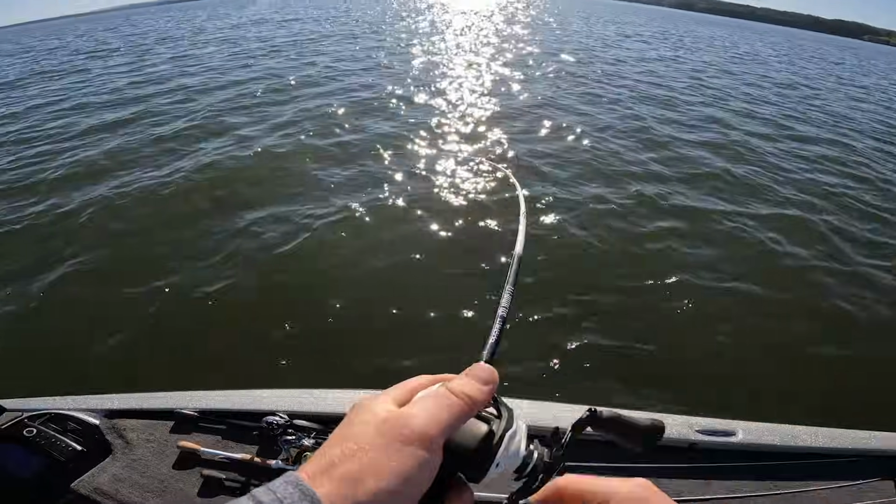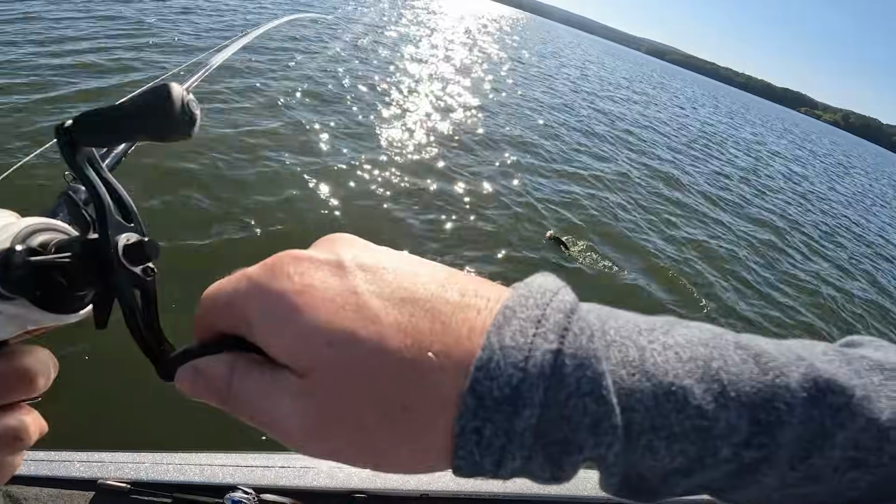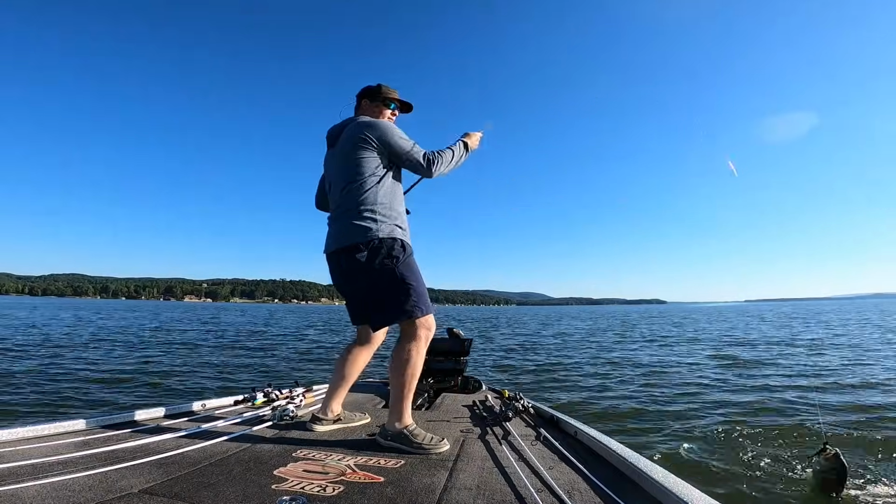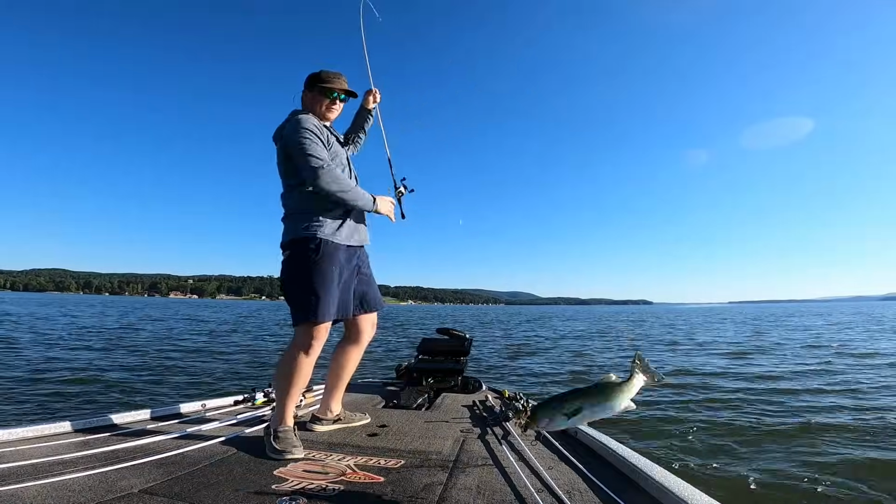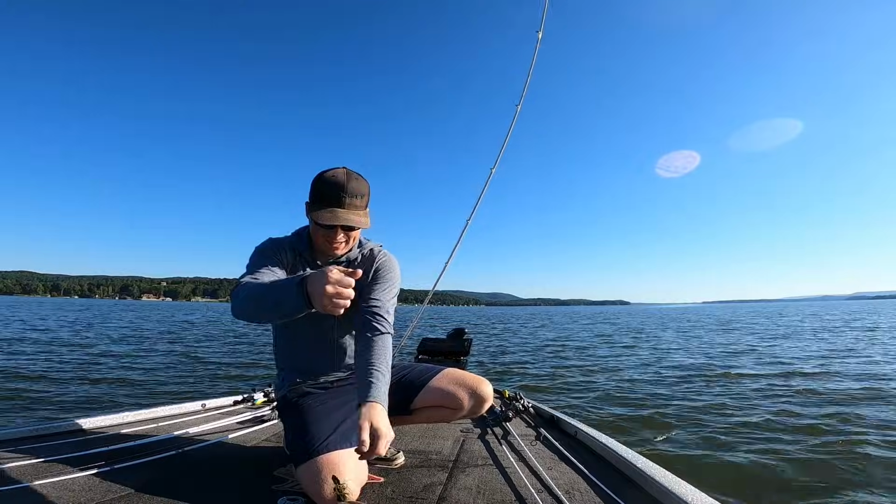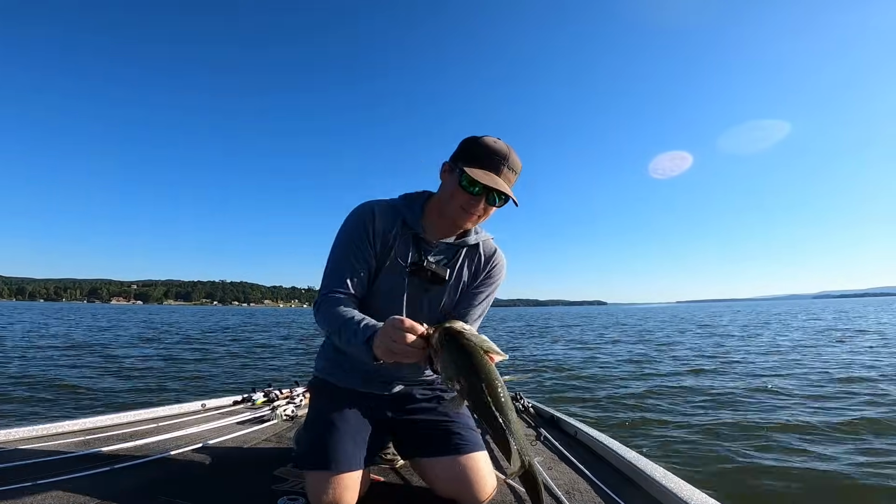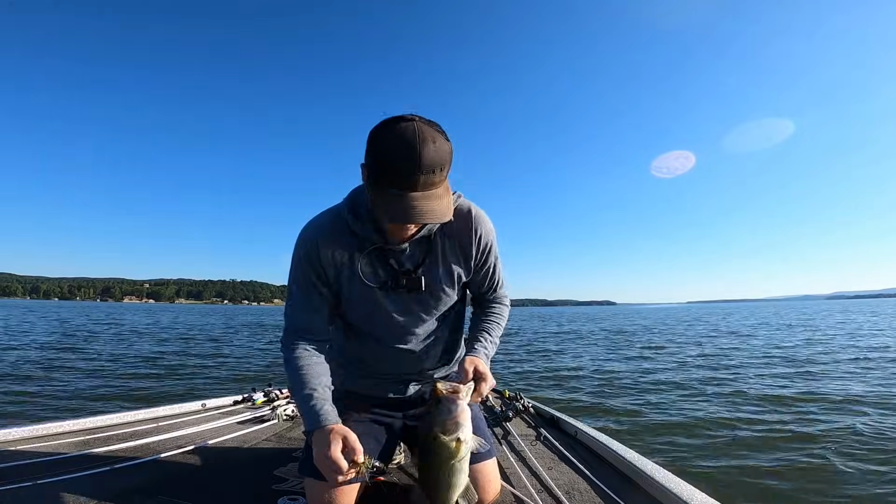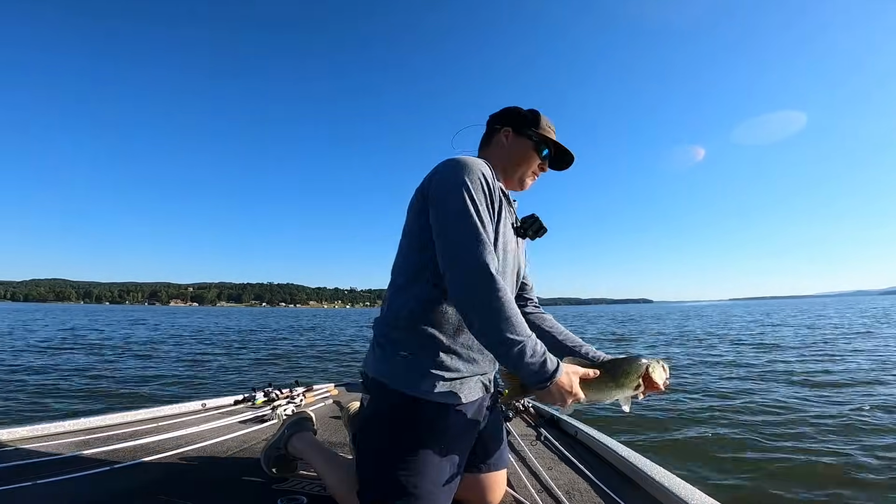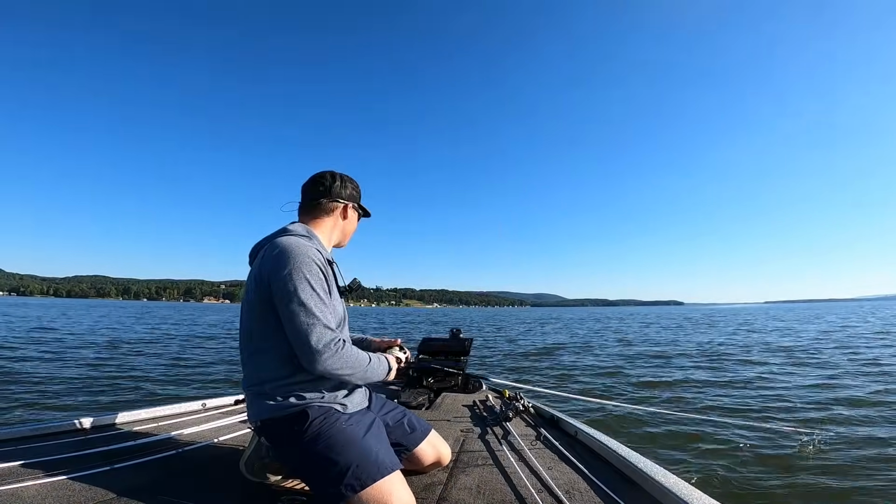Gosh, that's a good one, I think. Pretty solid. He swiped. Oh gosh. He hit it, missed it, and then came back and swiped it. That's a good one. Solid one, guys. Let's go! The freaking chatterbait bite is on, my dudes.